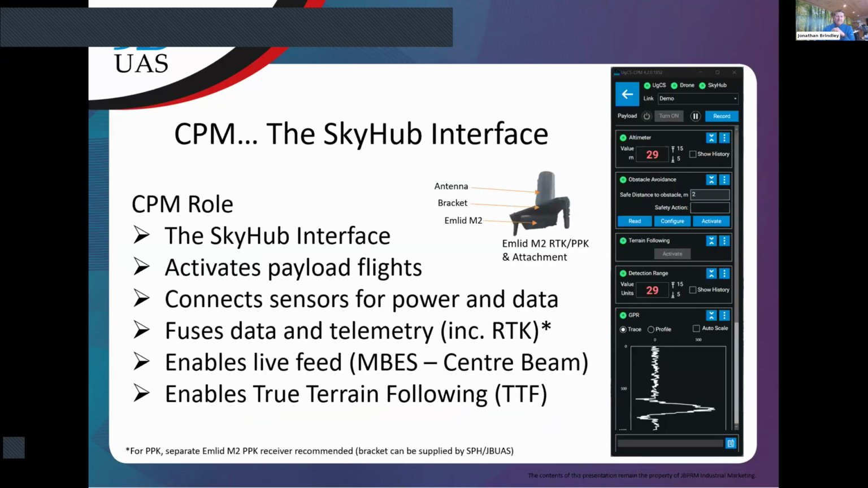So I mentioned the CPM. The SkyHub is, like I said, the center of it, and it's got a job to do. But the CPM's role is basically the interface for SkyHub. CPM is custom payload monitor. You can see it on the right-hand side there, and you can see that it's displaying all the different sensors that we've got connected. So in this case, I've got the altimeter connected via the TTF radar. I've also got an obstacle avoidance system, which you'd have seen in some of my LinkedIn posts.